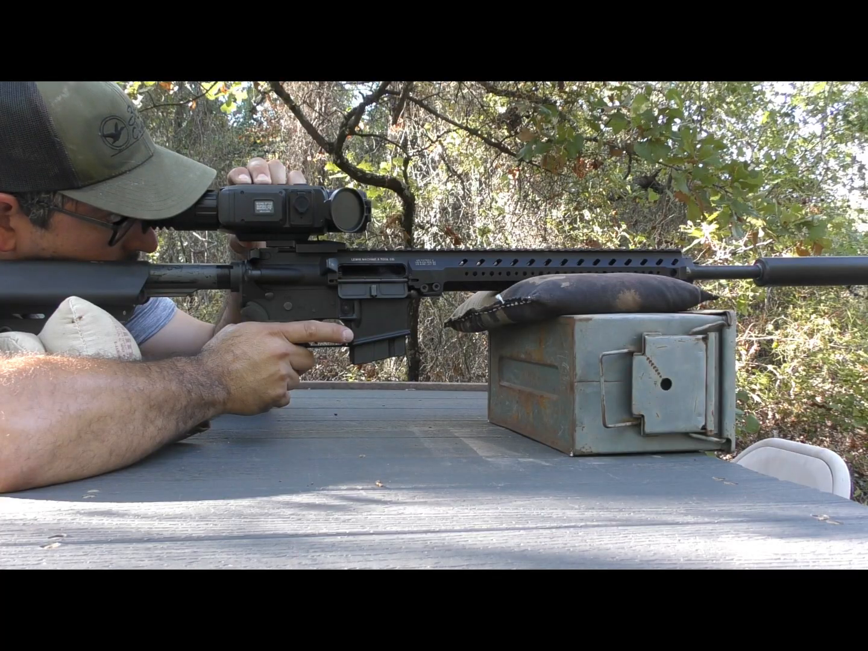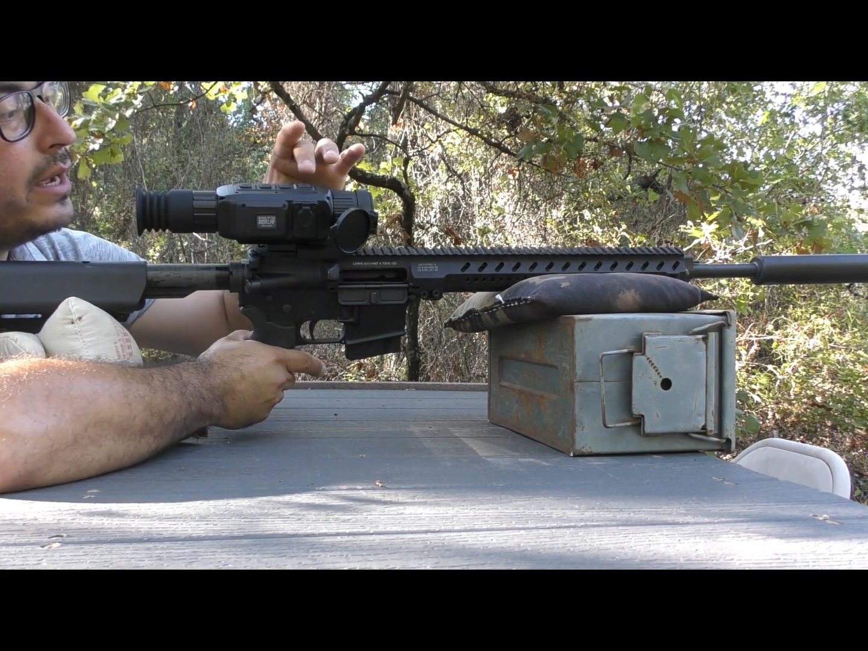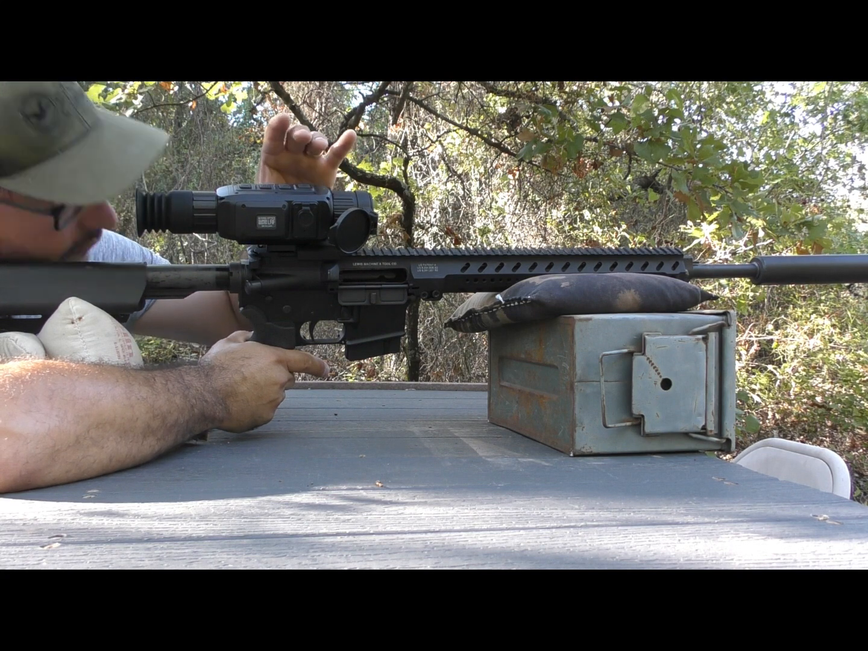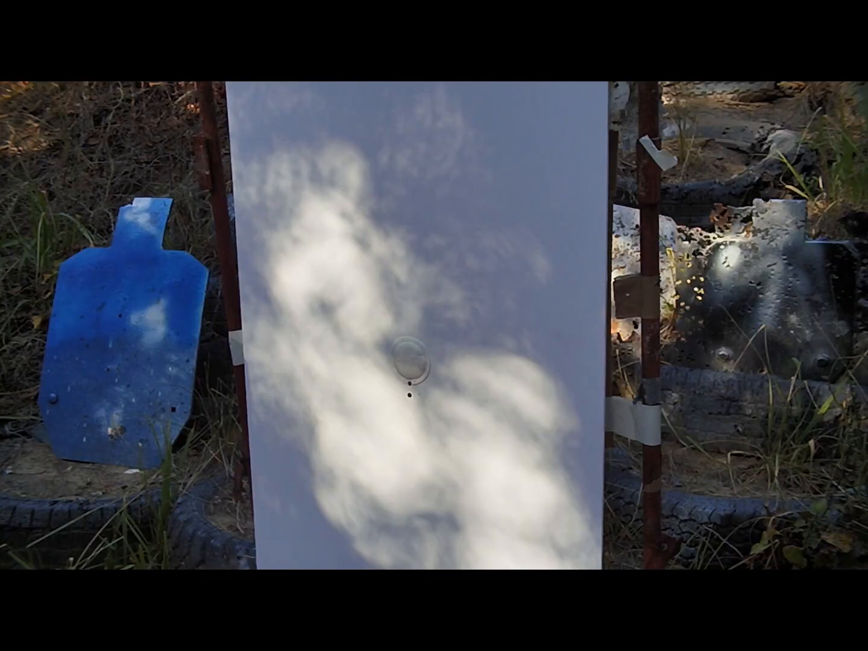Two shots. To terminate the recording, you press those 2 buttons again simultaneously. Recording is terminated. To go into standby, you press the power button for about 2 seconds, let go, and go to standby. Alright, so down here at the target camera,